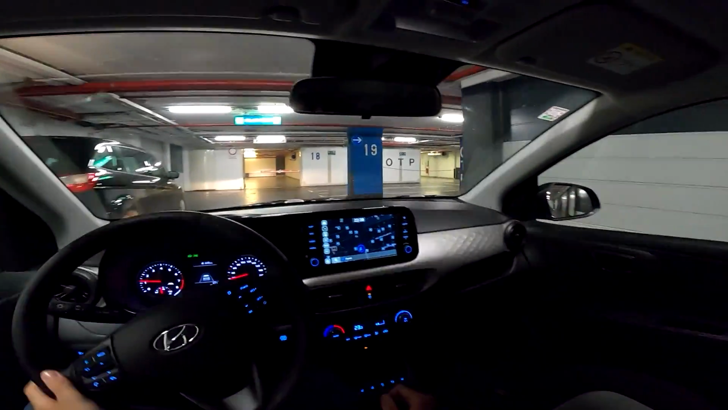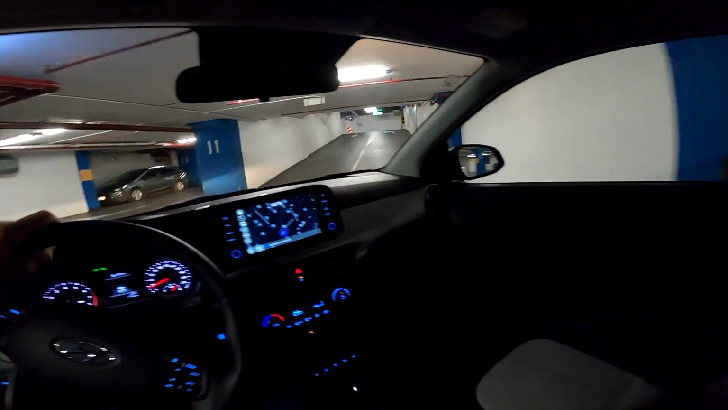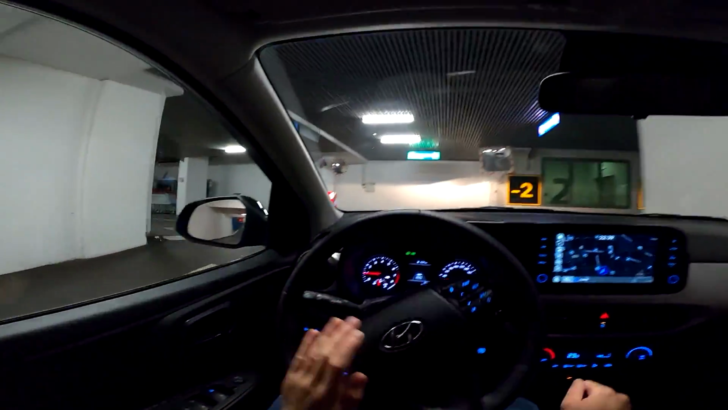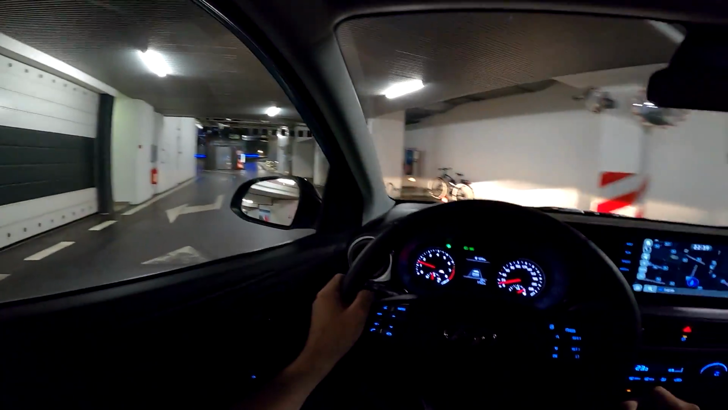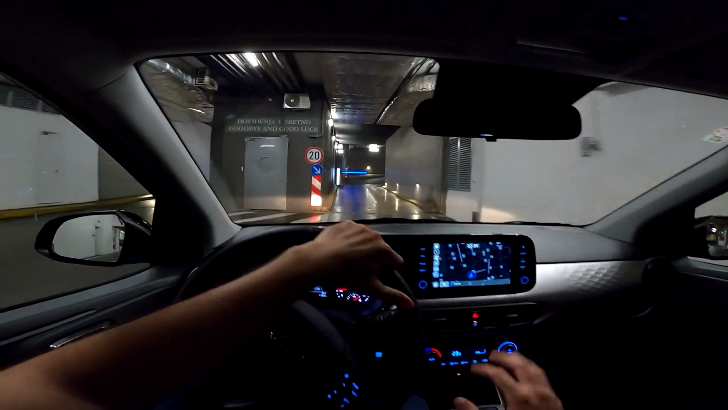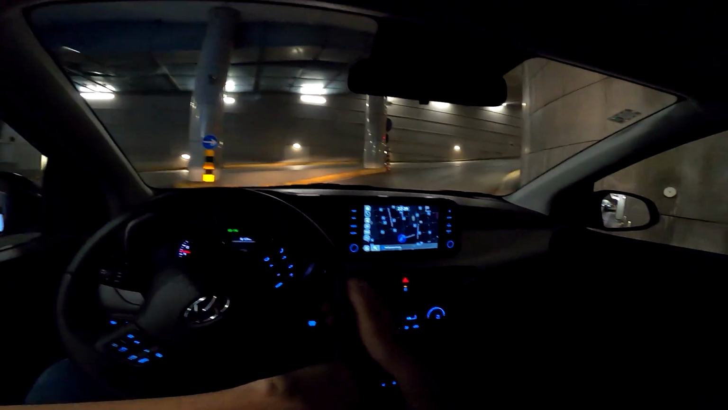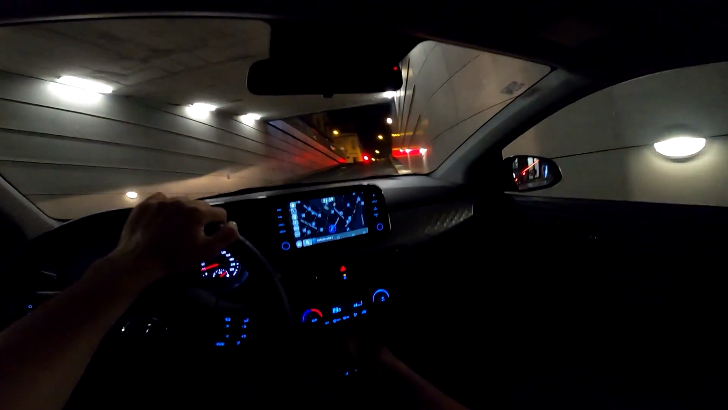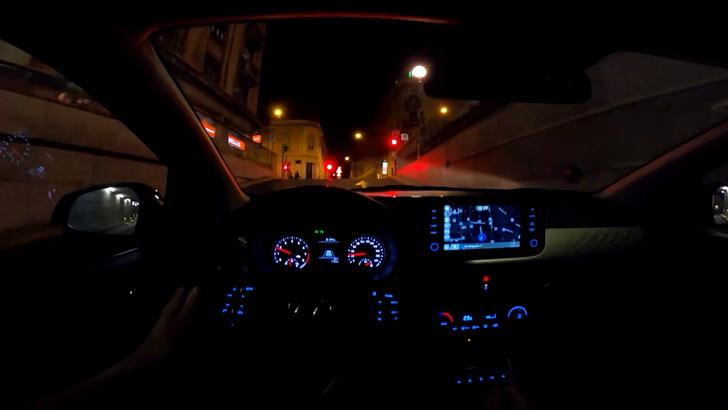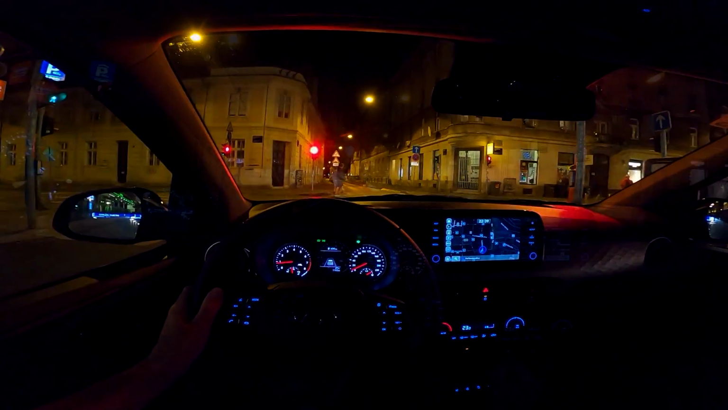So this one is really easy to maneuver here. As you can see, a lot of people always comment that exiting this garage is really long, and it is, but yeah, it's really easy to maneuver because the car is only 3 meters and 67, which means you can park it easily around the city and here in the garage also.